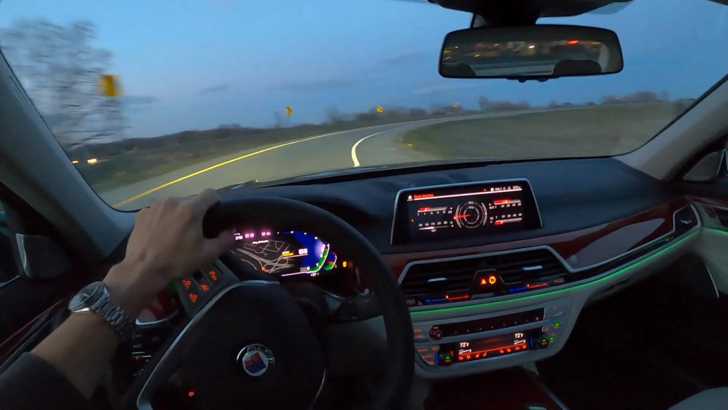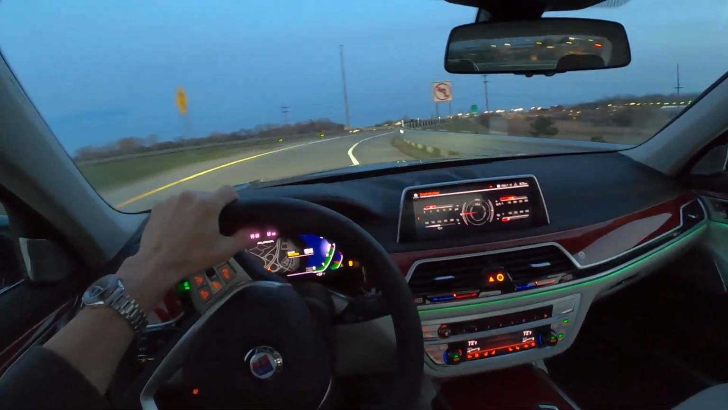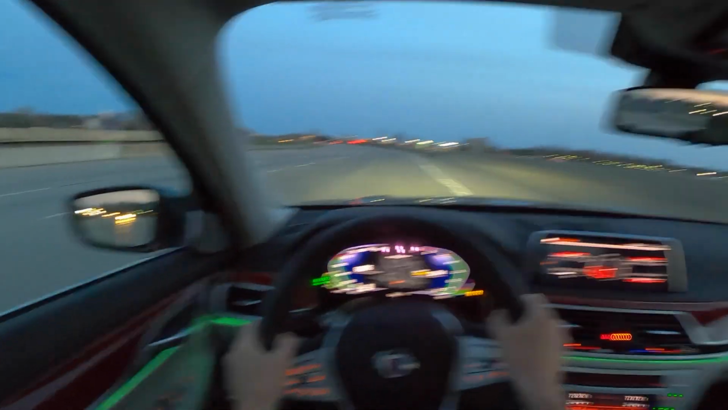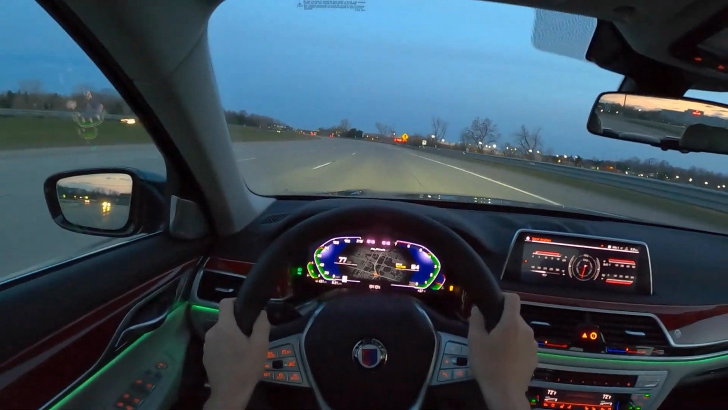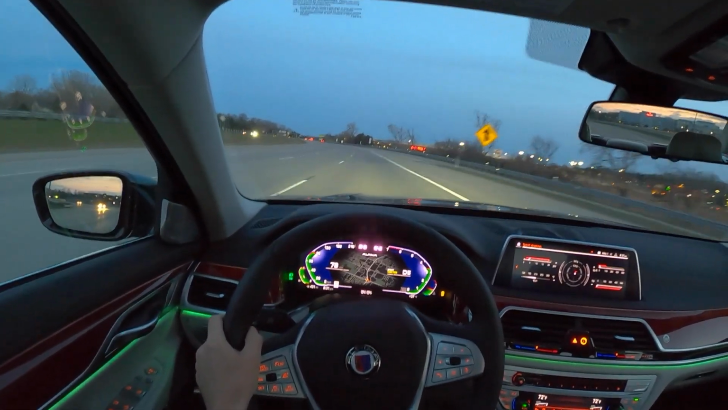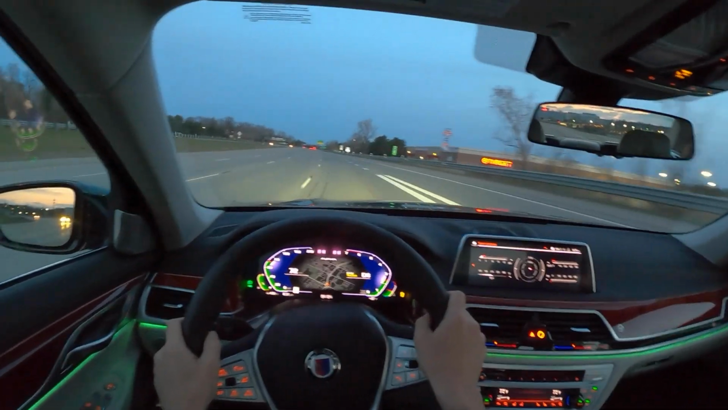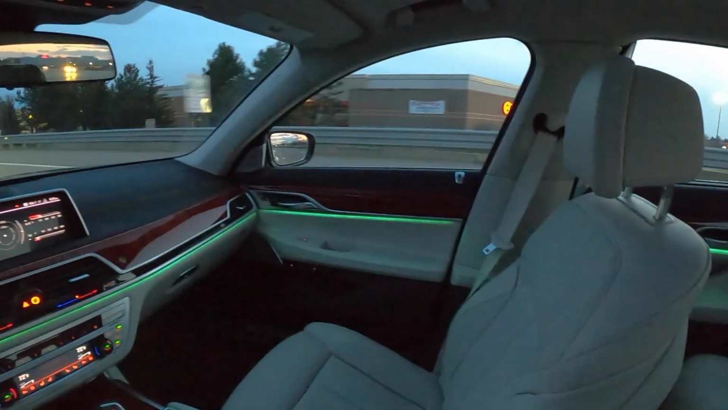This will pull almost a G around the corners on the skid pad. Very impressive power levels.